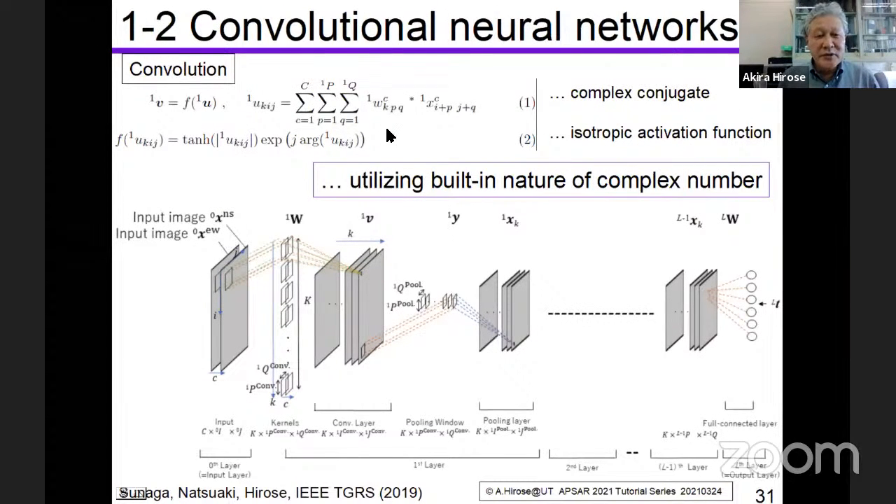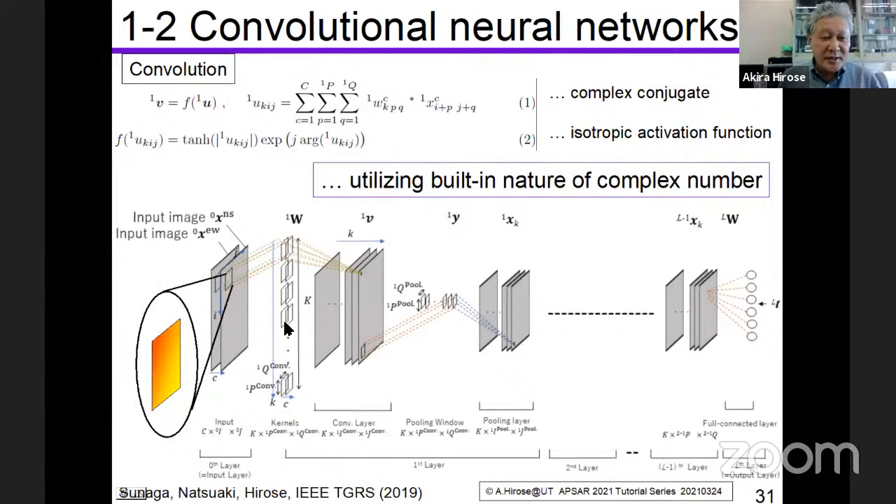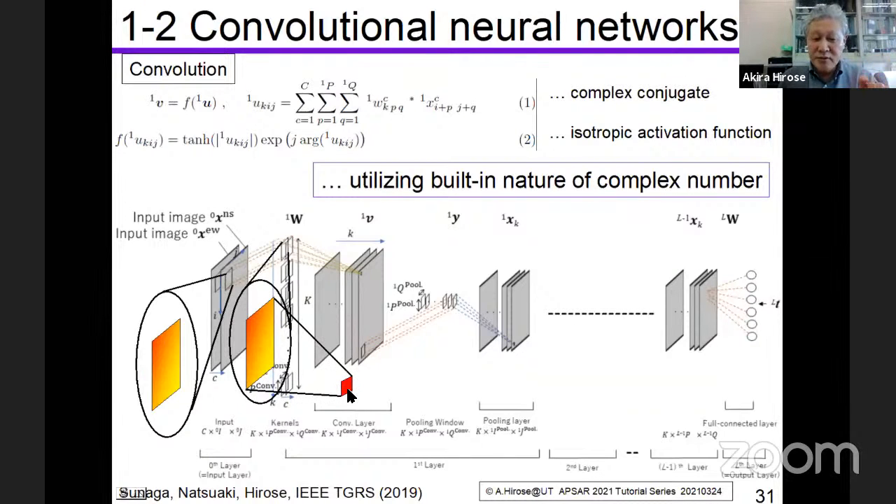So the convolution is written in this equation, but the important point is as follows. This is the local window showing the local data in the input image. And if the local filter in the convolution layer is very similar to the input, then this neuron generates a big output.